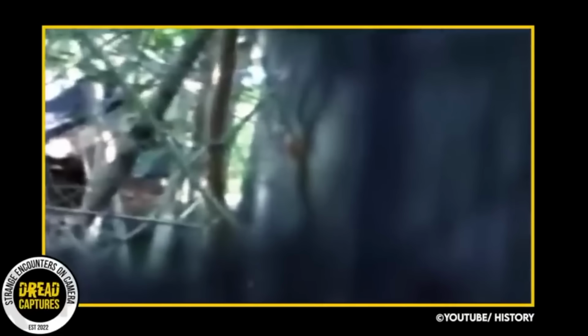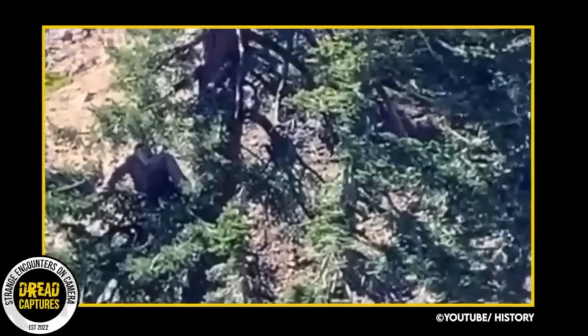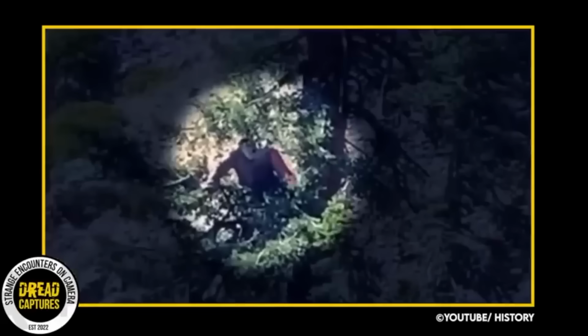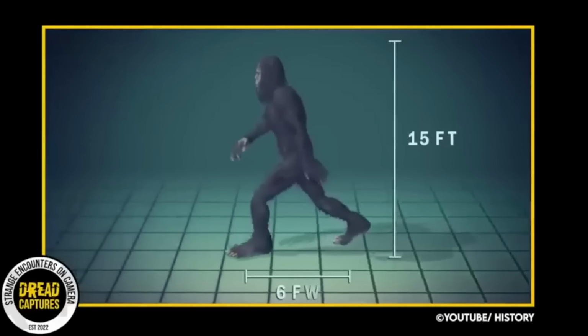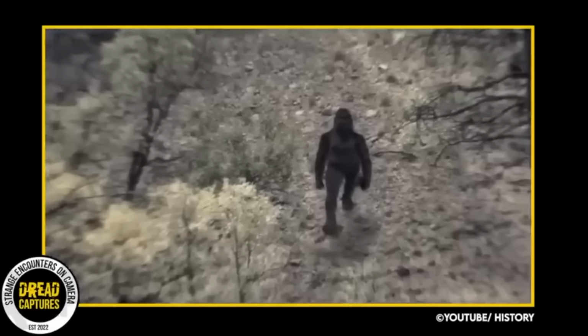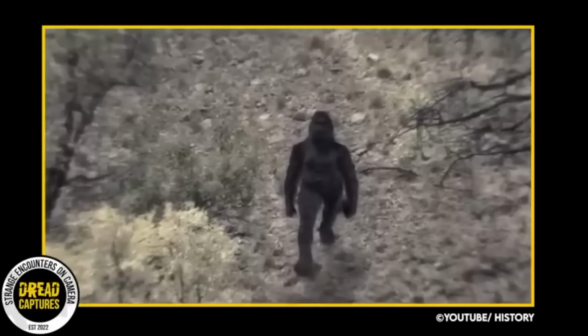Bigfoot, also known as Sasquatch, is considered to be the most popular and well-known cryptid. Bigfoot is often described as a large, ape-like creature that is said to inhabit forests, mainly in the Pacific Northwest region of North America. He is said to be bipedal, standing at around 7 to 10 feet tall, and weighing around 500 to 1,000 pounds. There have been many reported sightings of the creature.